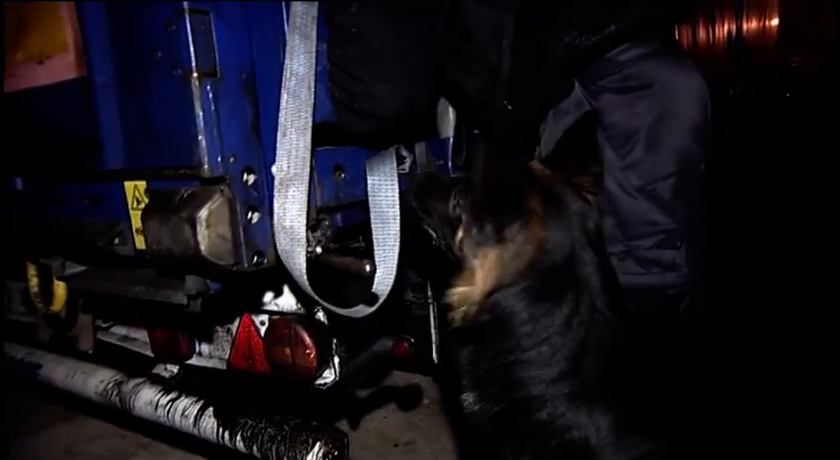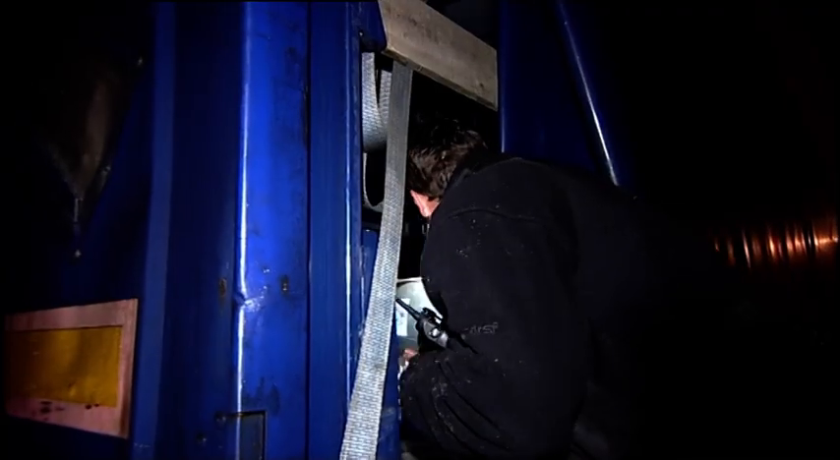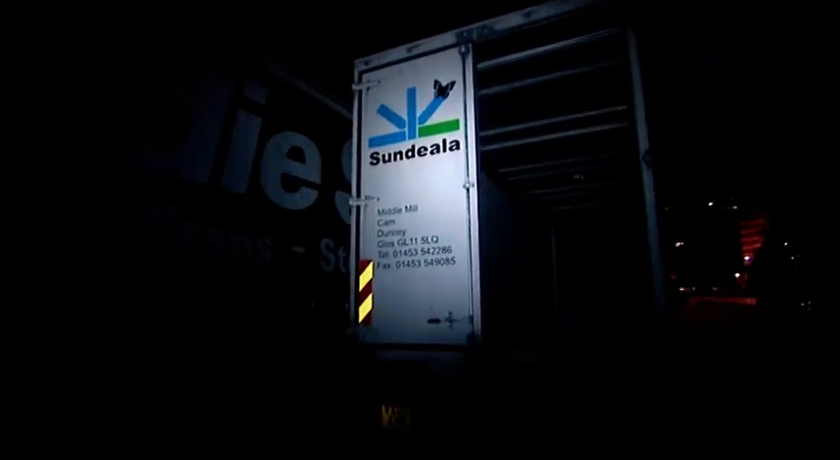If you're in there now, fella, come on out, because I'm putting the dog in. Come on, if you're in there, come on out, because the dog's going to come in. Go find him. Go on, go find him. Nothing at all. I'll just do these last lorries and then I think we'll call it a day.